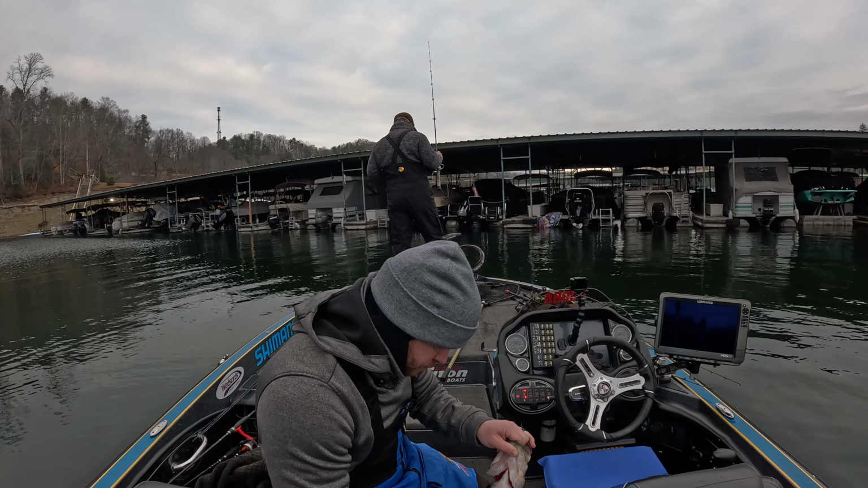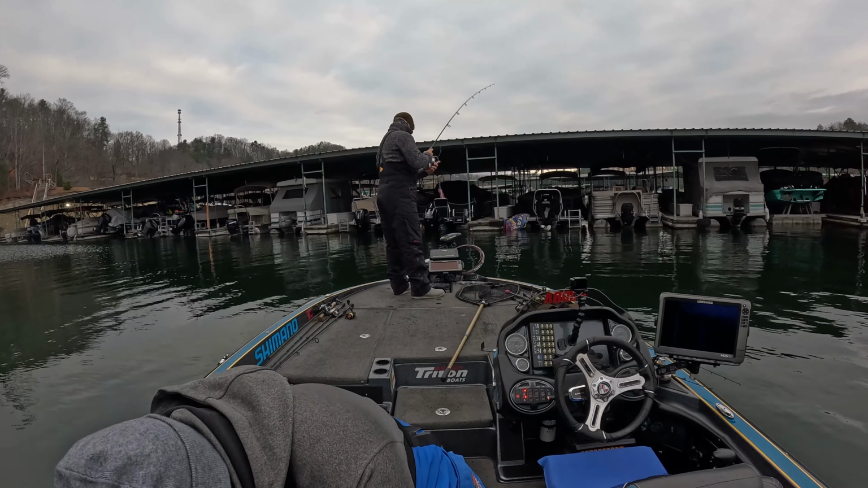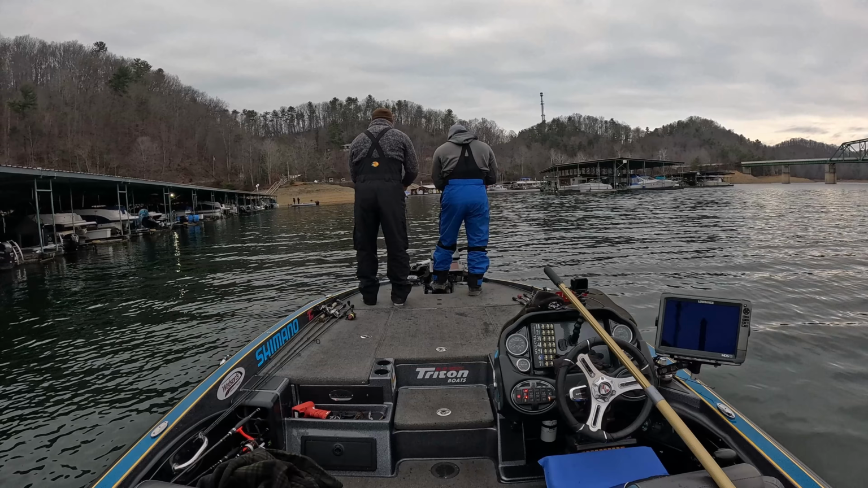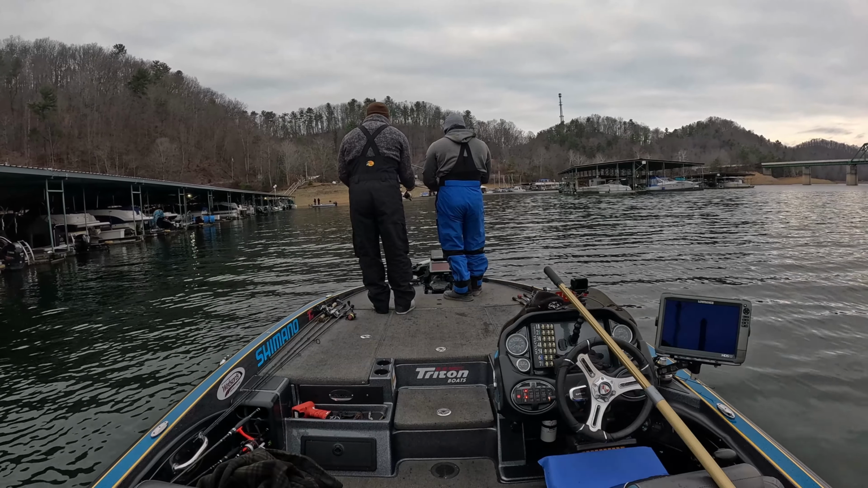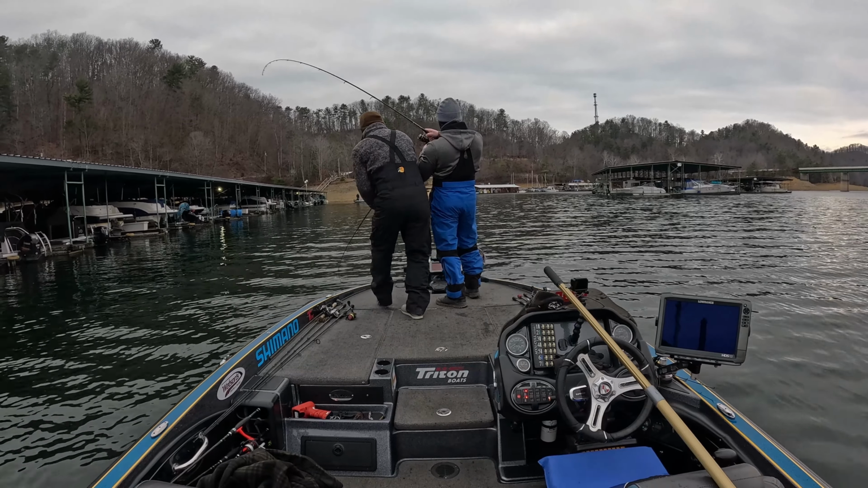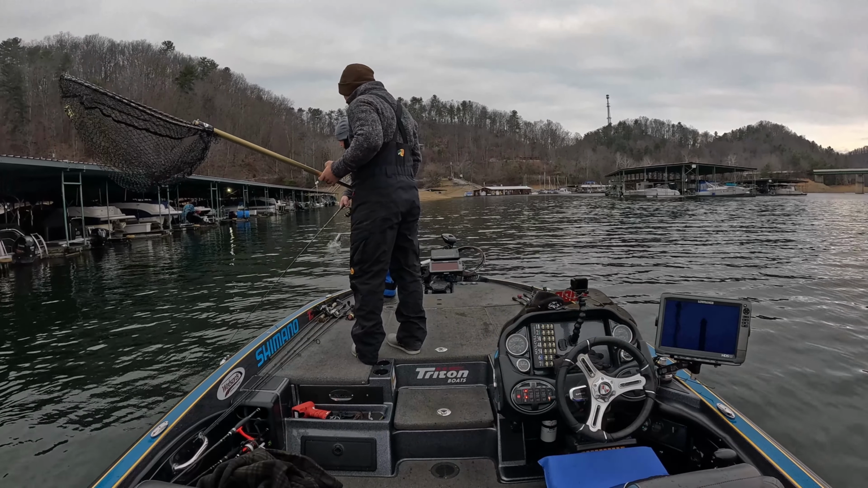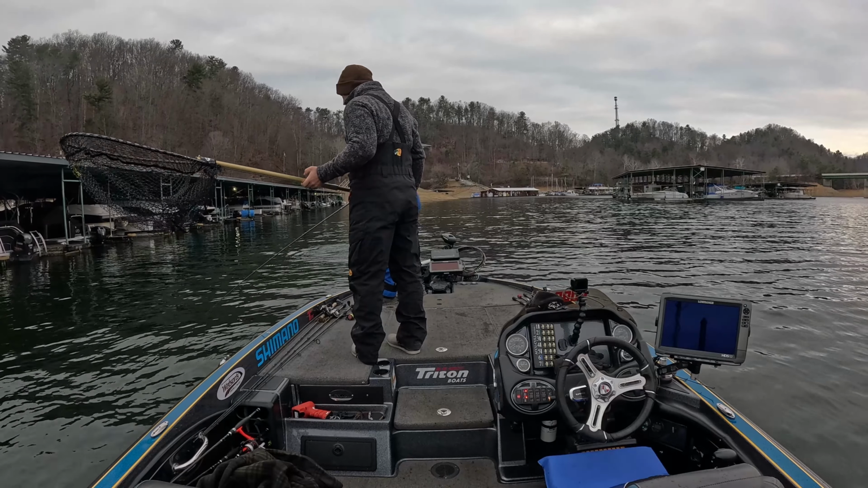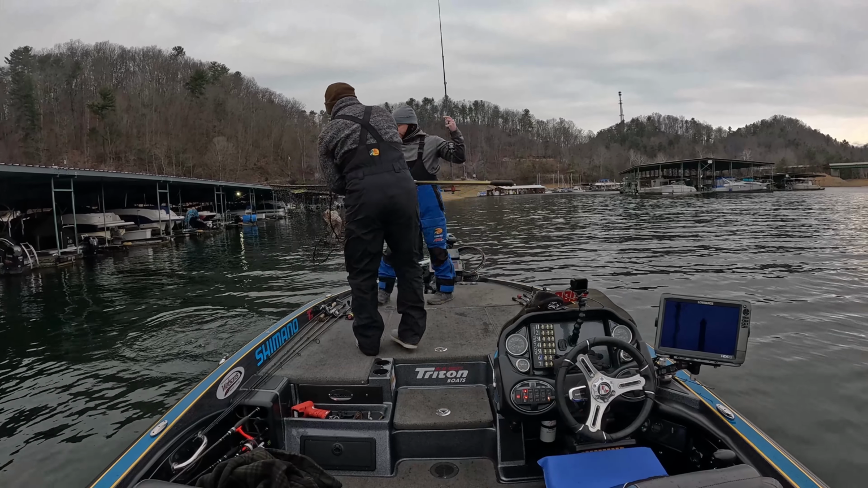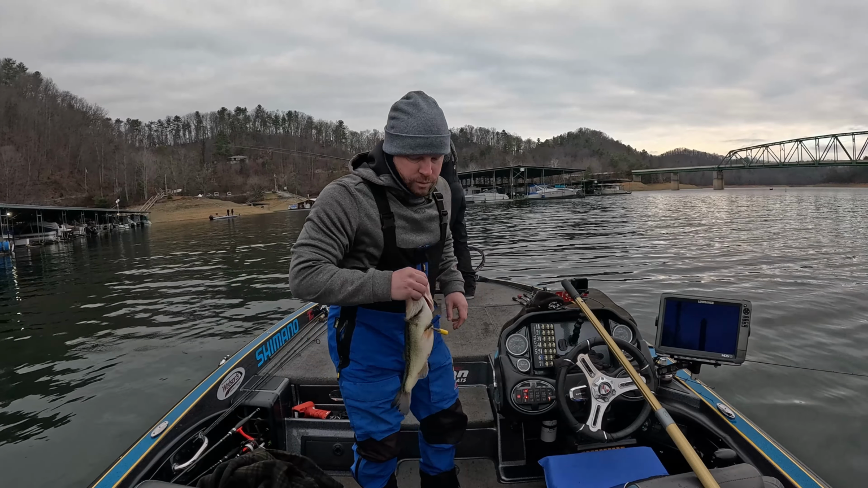There's two right there in that middle. They hit it, and I just can't hook them. Oh look, he took the tail off.